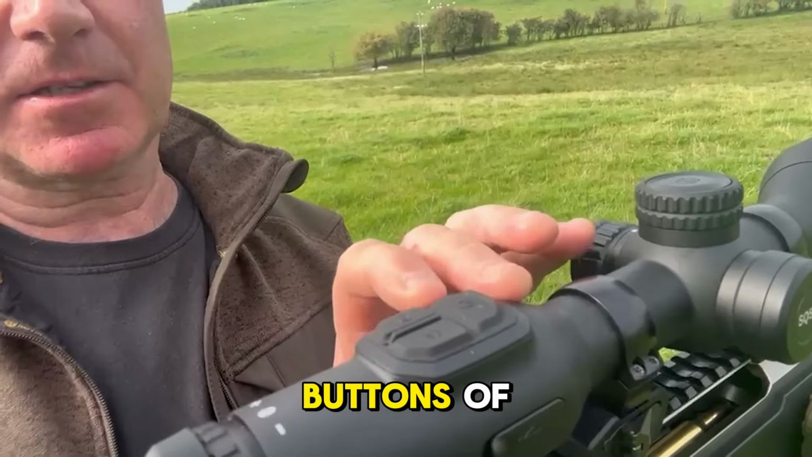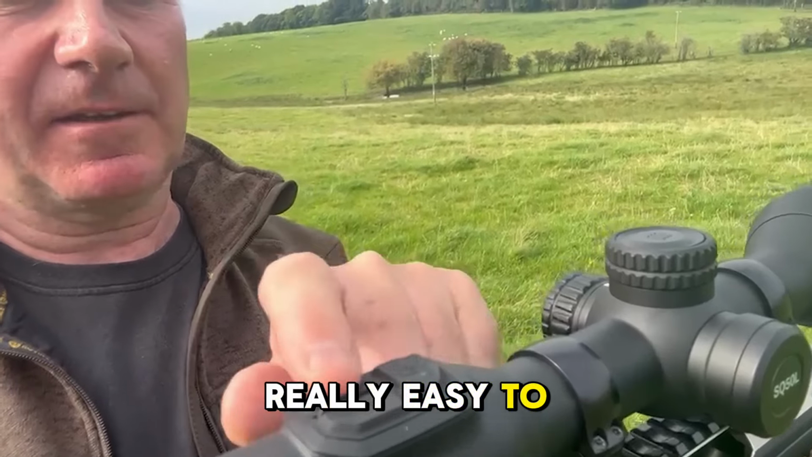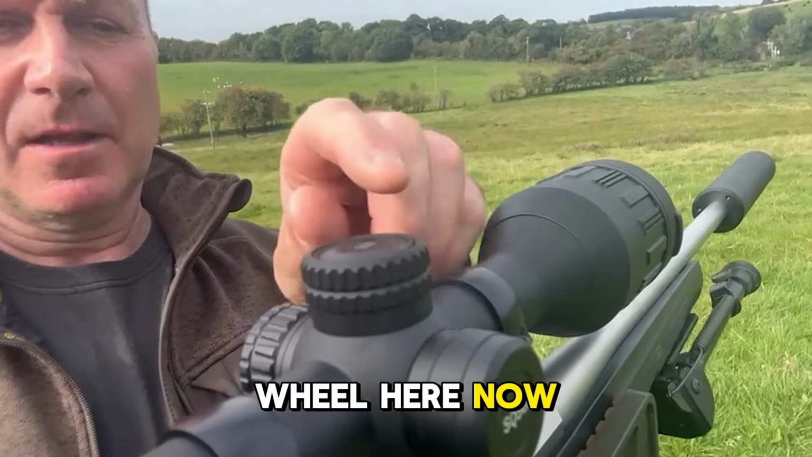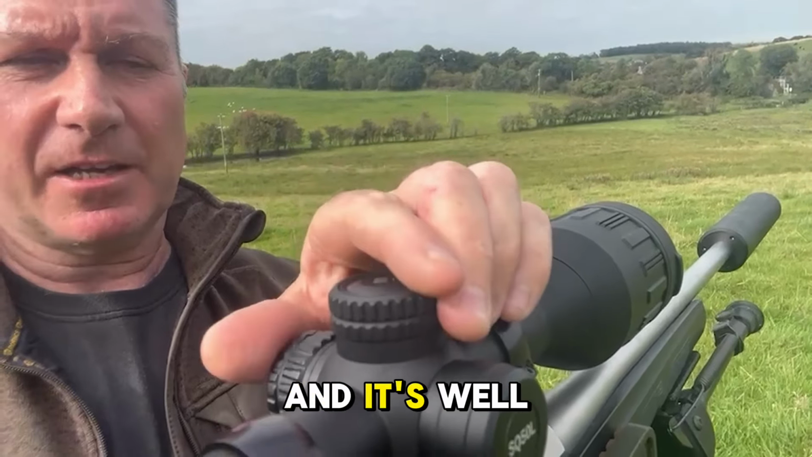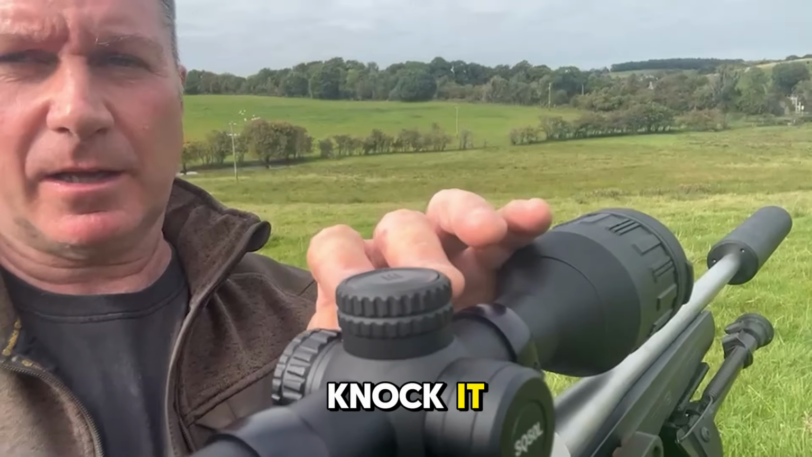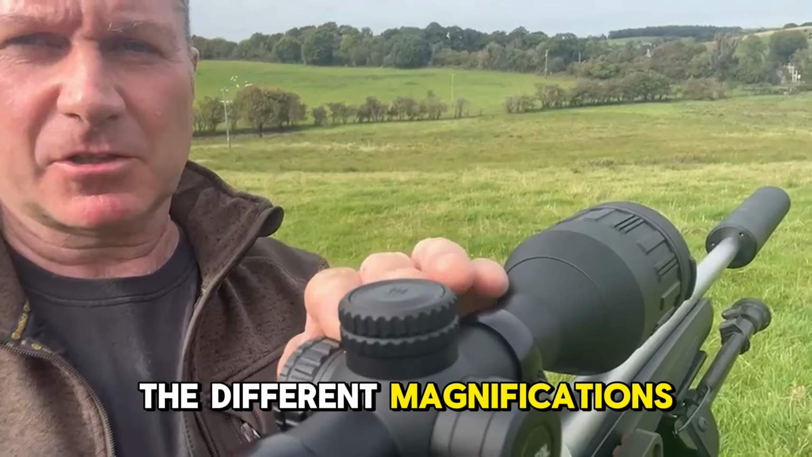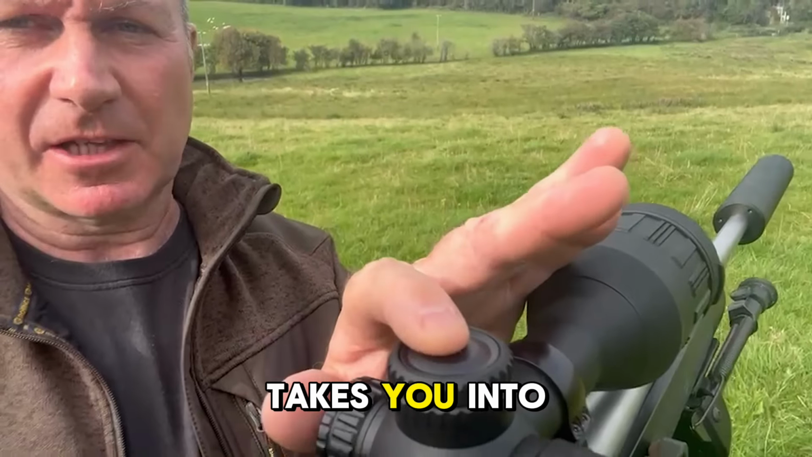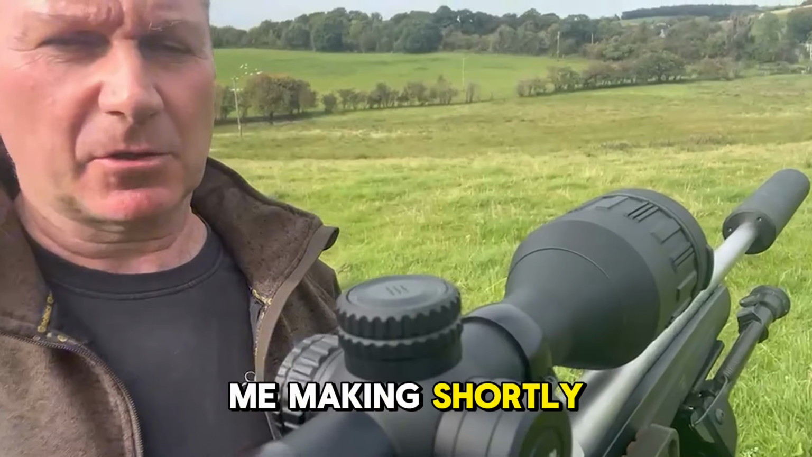So really prominent buttons. Hik have obviously focused in this, so when you're using these in the dark, it's really easy to find. Then we come across and you've got your main function wheel here. Now this scrolls in increments up through the different magnifications, and it's well out of the way. We've taken the feedback and Hik have put that at the top now rather than the side, so you can't knock it when you're walking and you've got the rifle on your back. You'll see me going up through the different magnifications when I start putting some bullets through the rifle. One long press takes you into the functionality suite within the rifle and helps you make all the adjustments that you'll see me making shortly.